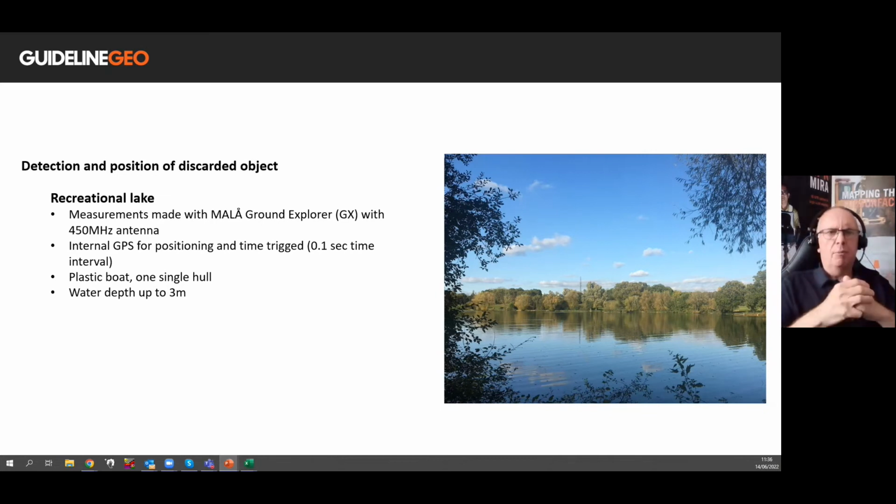We found that the 450 megahertz gave us the correct level of depth penetration and resolution in this instance. The position for that object only needed to be an approximate value, not an absolute value, because eventually the divers would go down into the lake to find the object. So just a rough positioning.